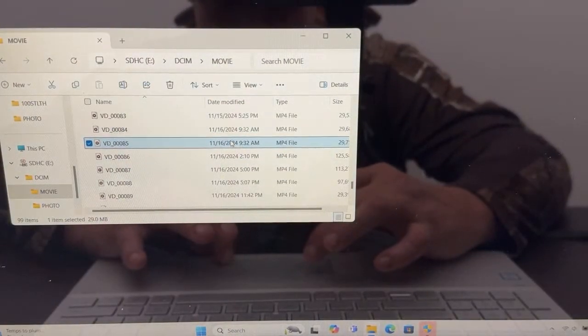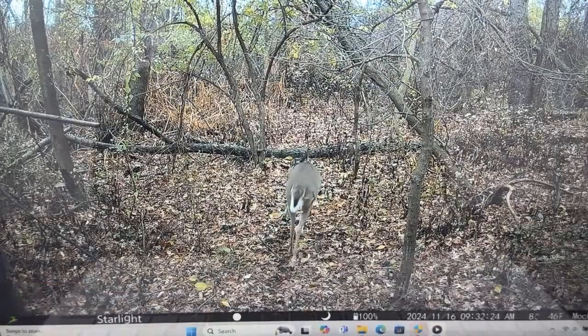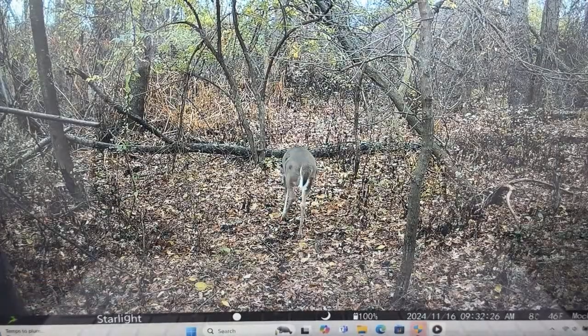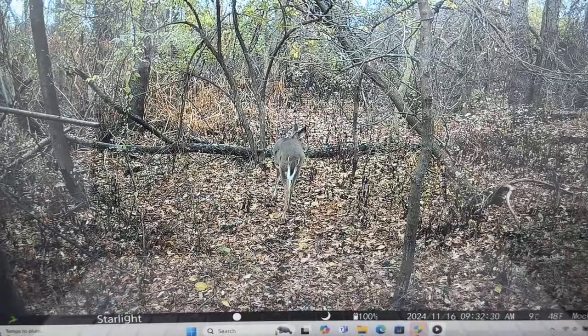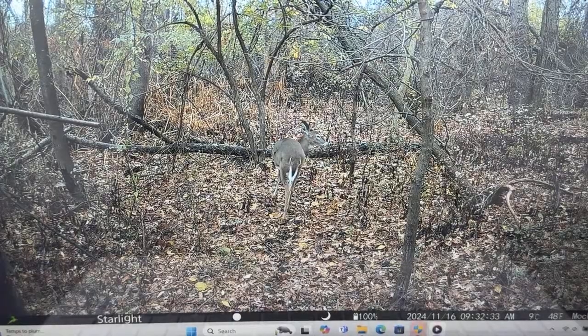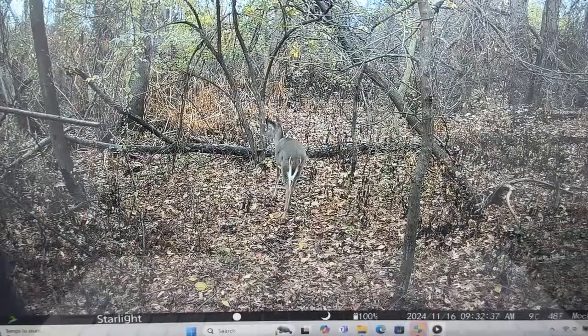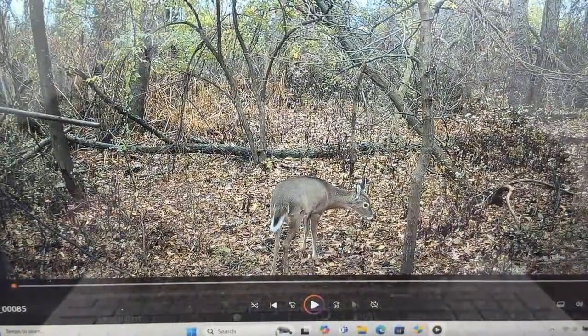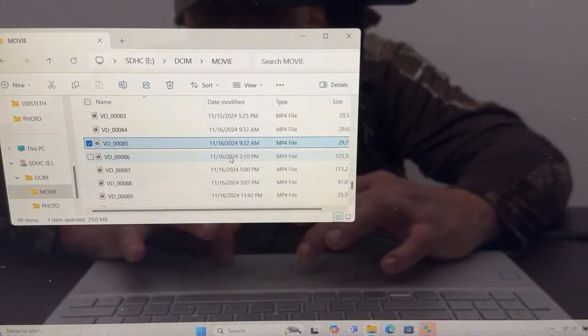Here's the 16th at 9:32. This is probably the same doe on there. Yep, the same doe messing around. Now she's walking up, so I'm assuming when she starts walking, something should be coming. And you can tell a lot by what they're doing and what they're looking at, especially when you're hunting and you see a doe at this time. Just watch what the doe's doing and looking at, and look further than that doe, or look where that doe is looking, and you can tell a lot from a doe's reaction, how she's acting around you.